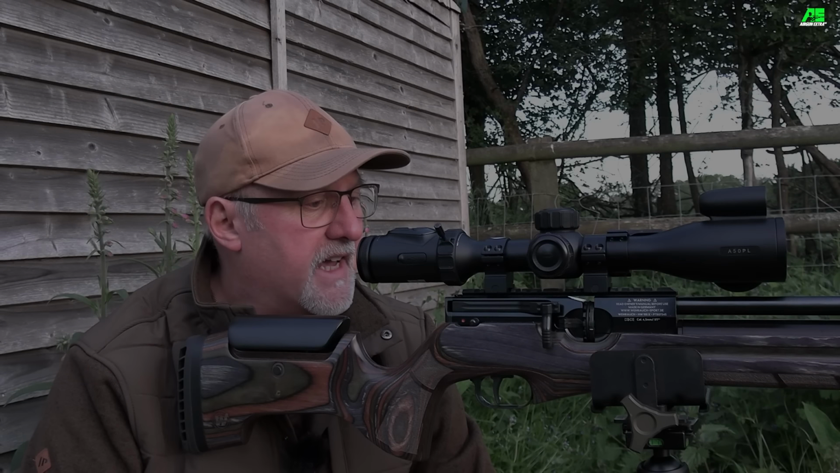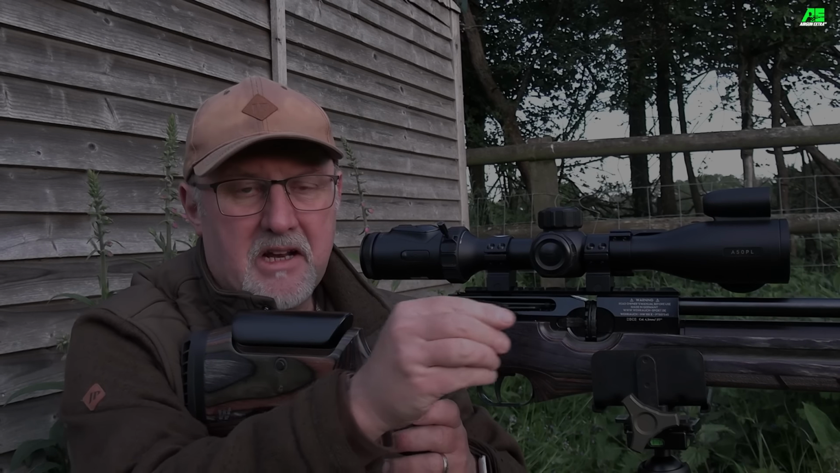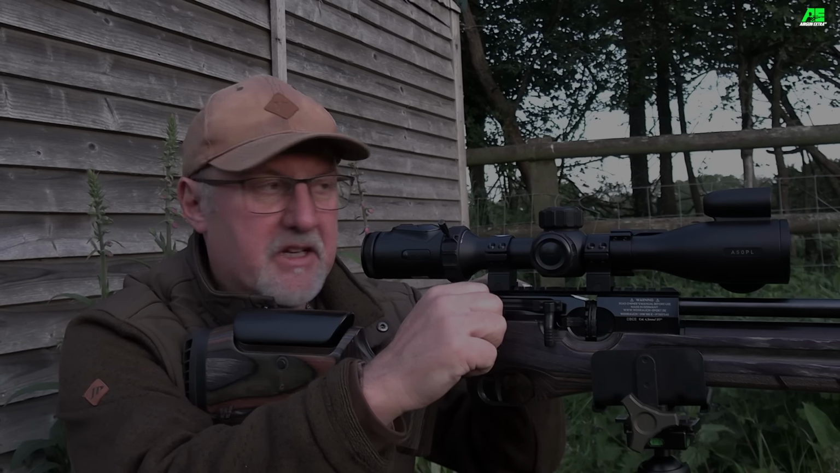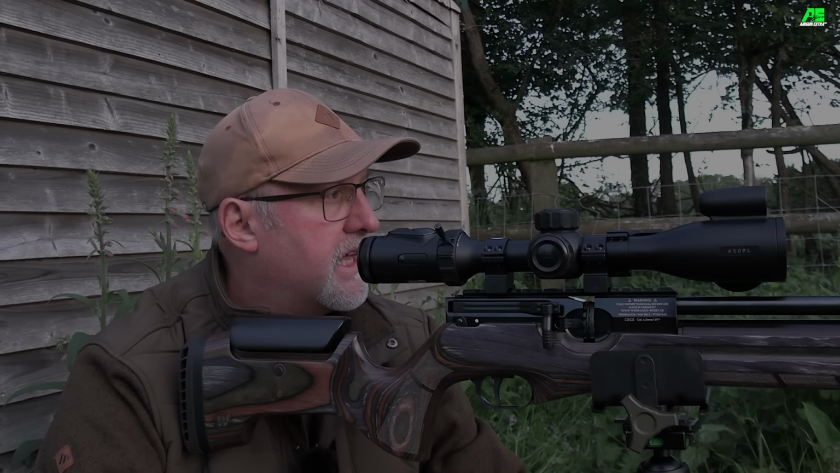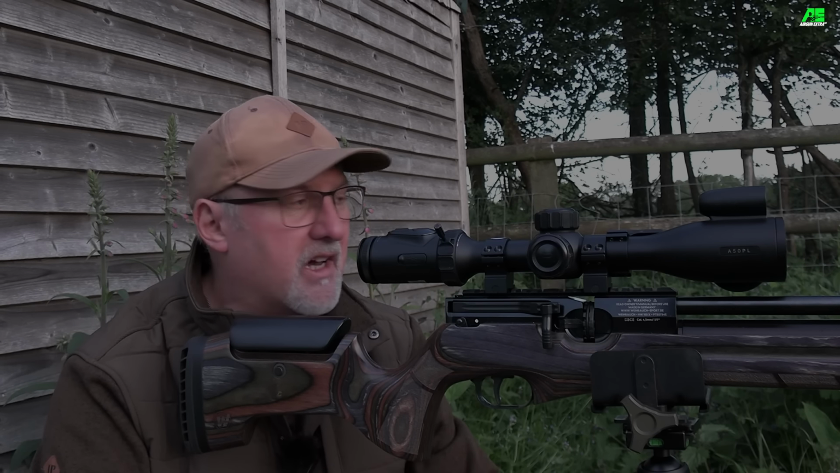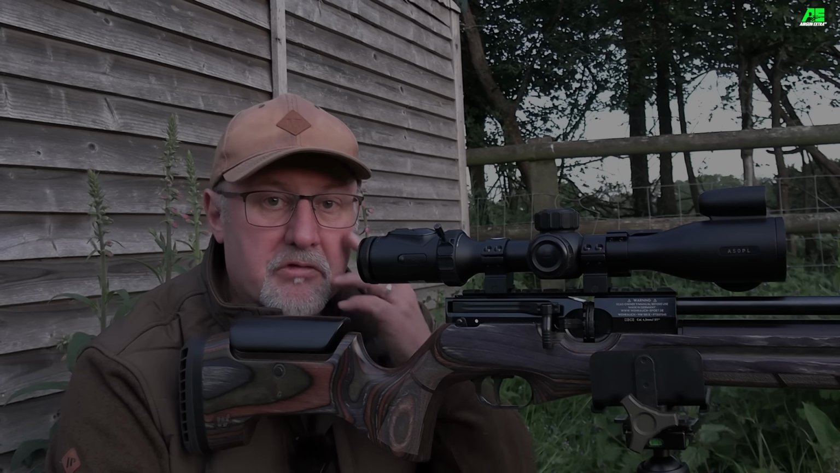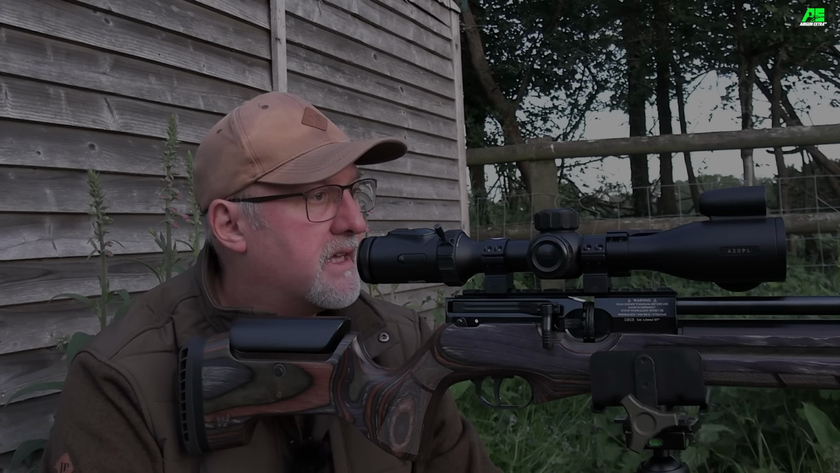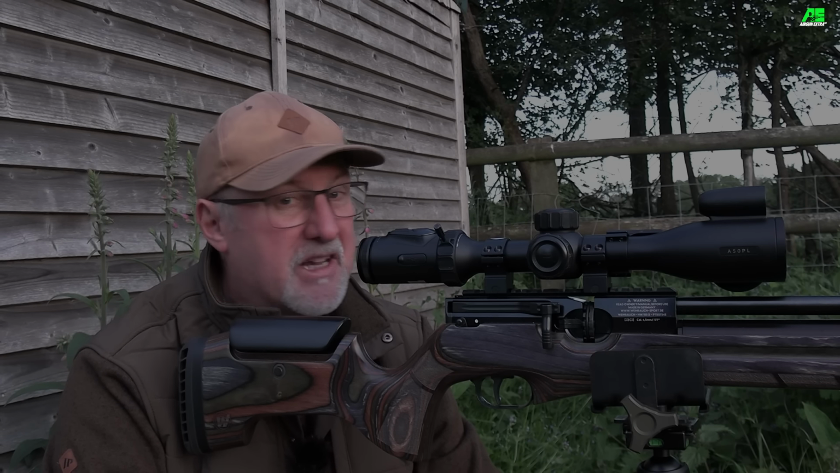Well, the light's starting to fade now, and that one was a little bit closer, about 25 metres I think, so the scope gave just a little hint of holdover. It looks smaller than the other ones tonight, probably half grown, but the trouble is on paddocks they grow into full grown rabbits, and you can't afford any kind of sentimentality, they've all got to go. They make good eating as well.